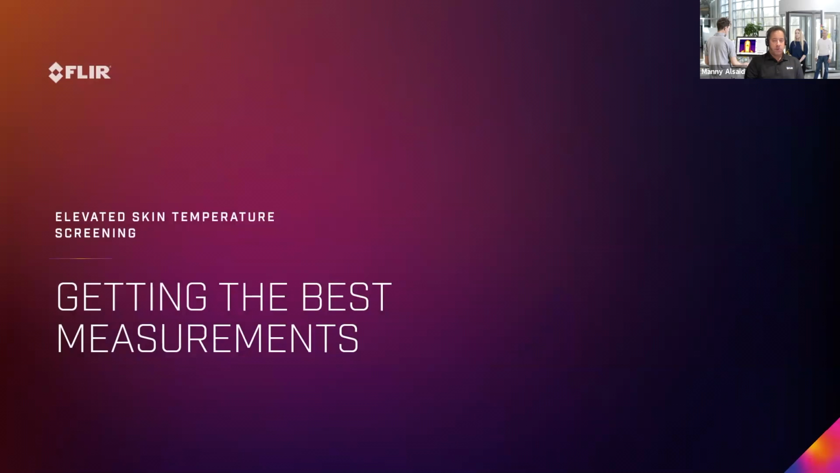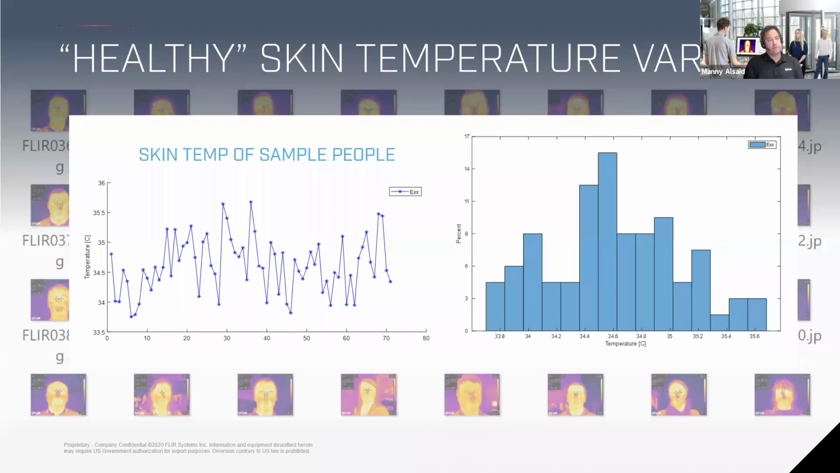So how do we get the best measurement for the solution? FLIR did research, and we looked at over 70 people coming back from the lunch hour into our laboratory in Sweden. Most of the average population is in the typical 34 to 35 degree inner core, inner canthus temperature. There's a small percentage that are in the lower part, where they're often cold naturally, and people that are warm, like myself, all the time.